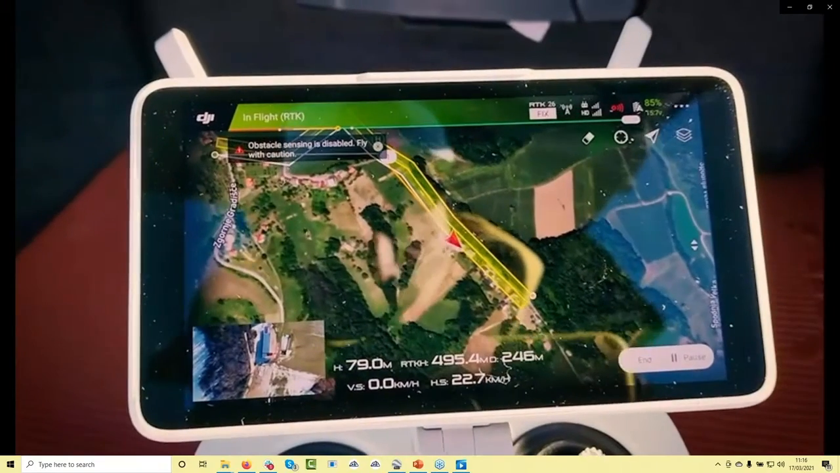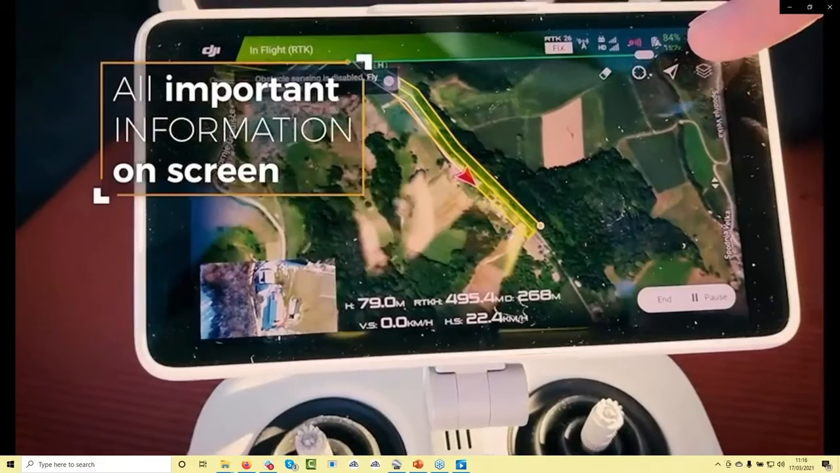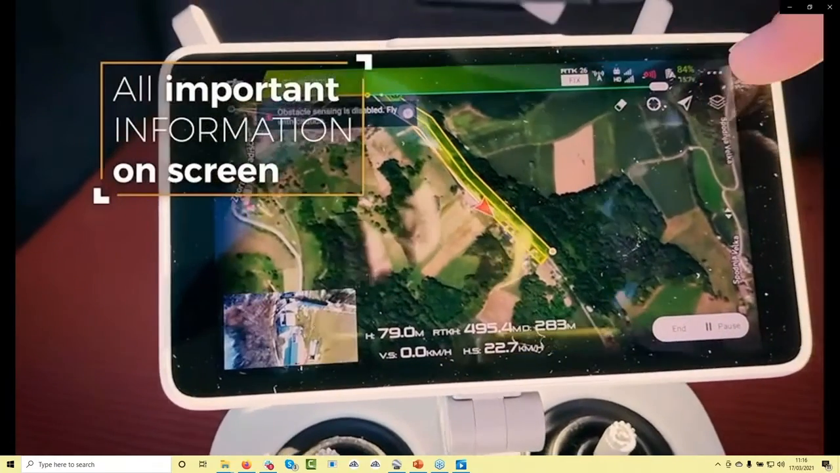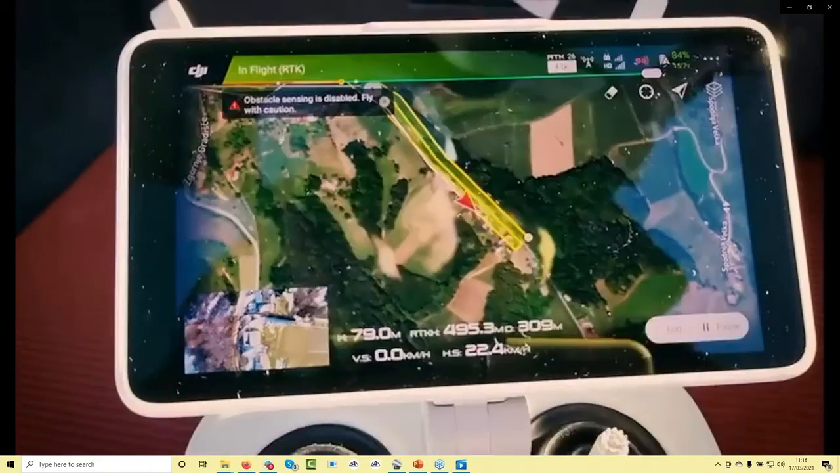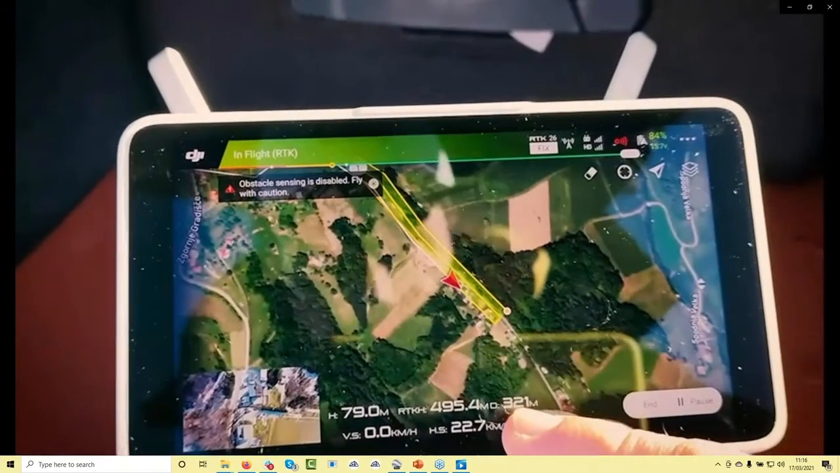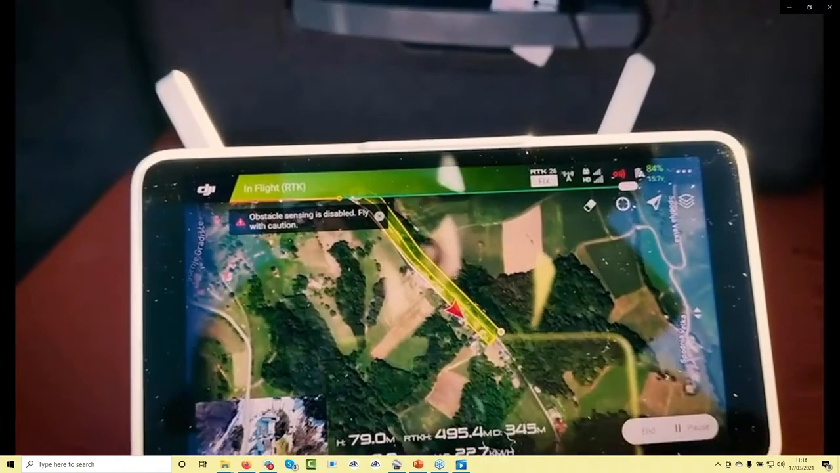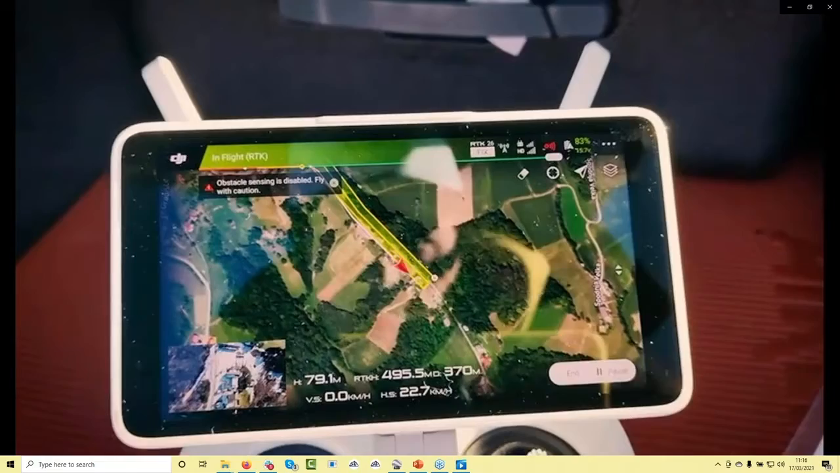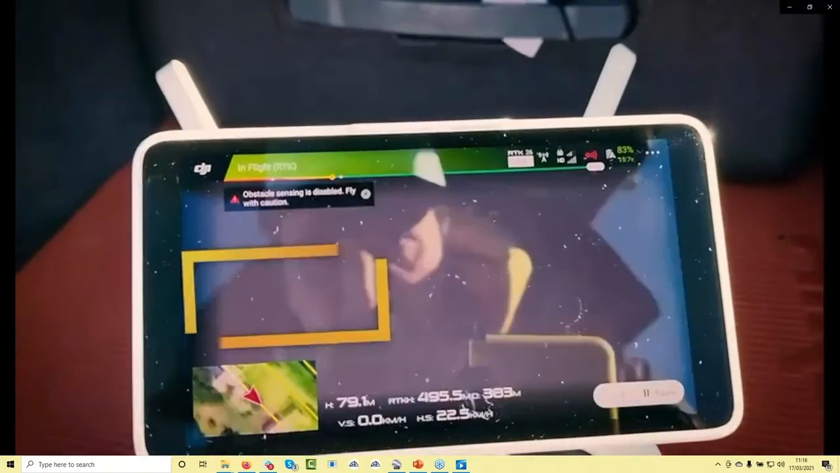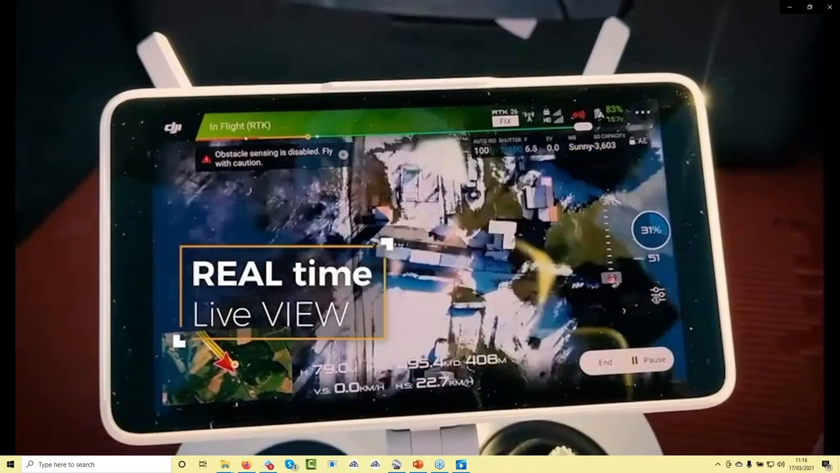During the flight, we can see all the important information. The first one is the battery level, definitely. Then we see a map where the drone is actually flying. We can see also how far it is from the home point. We can pause the flight or anything like that. But right now, everything looks really, really nice. If you click on image, you can see the real-time image from the drone.